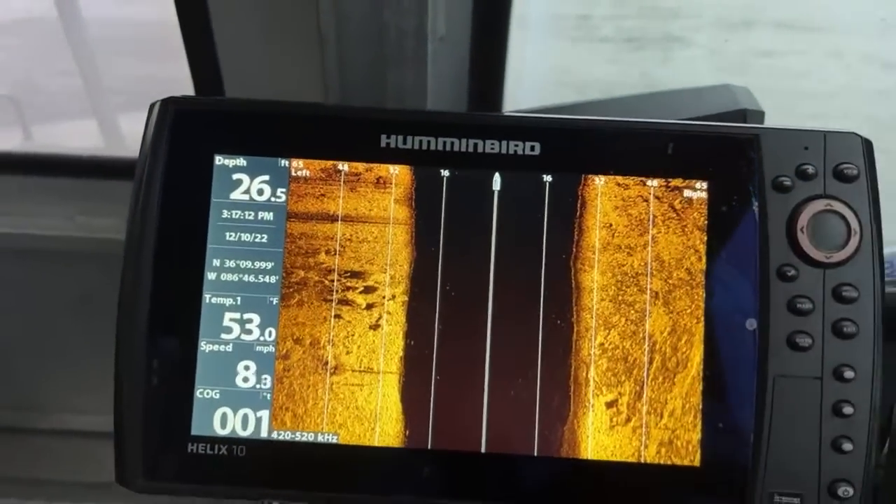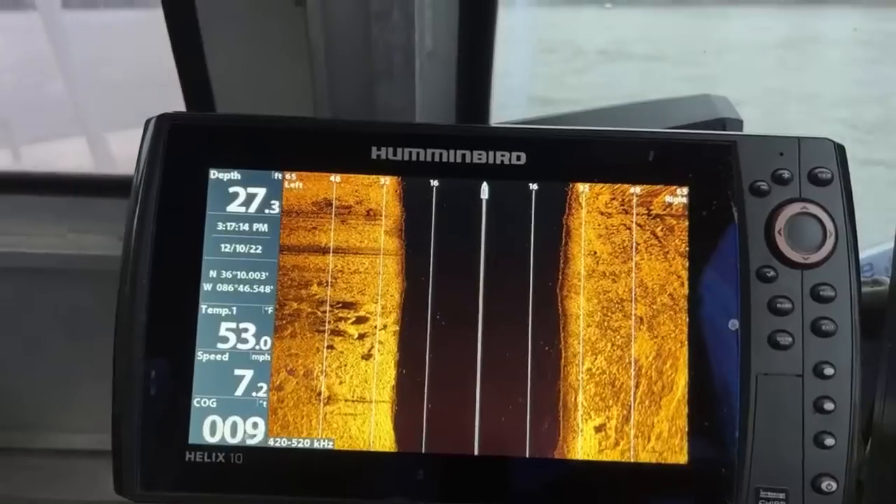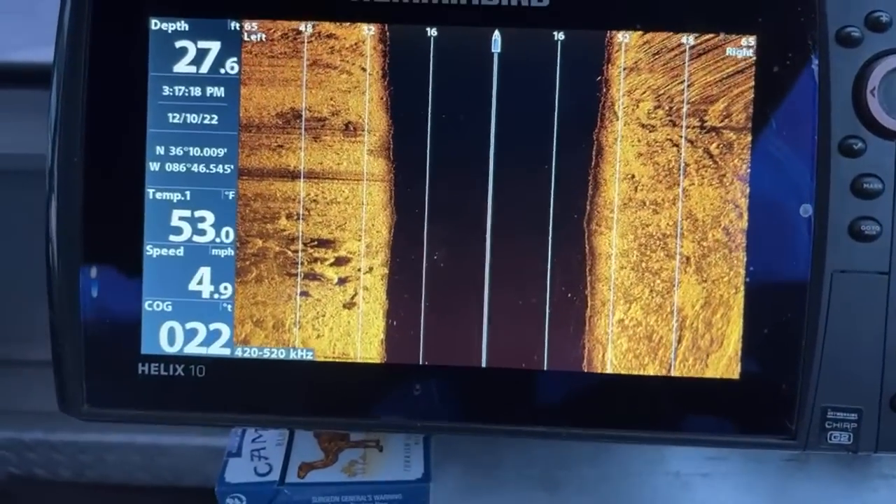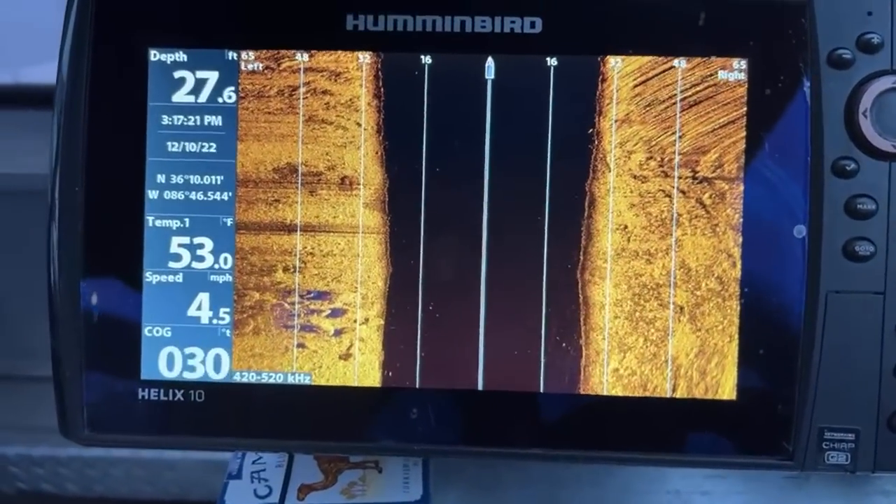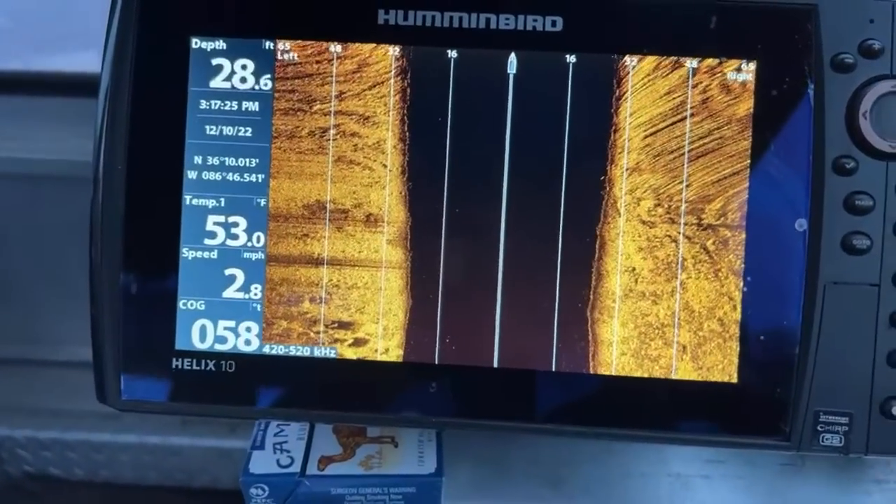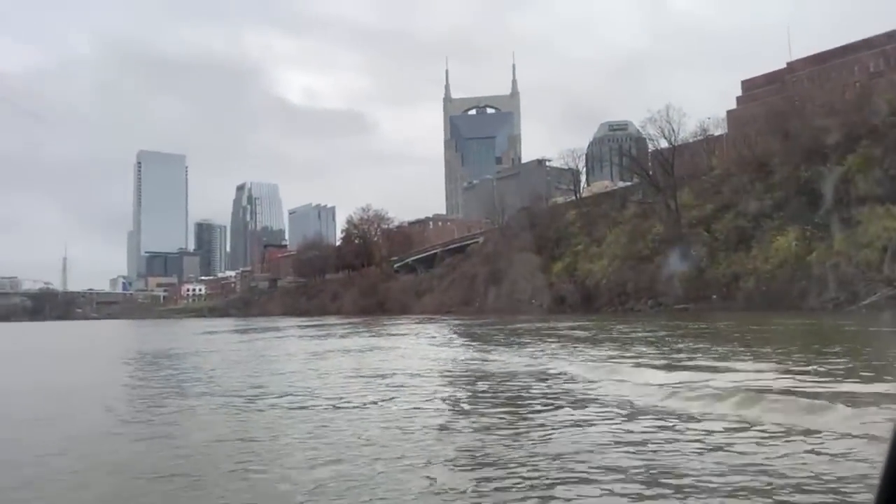I'm going to go back over what I just went over, because I just realized that I didn't go over that spot. So we're going to go back. You want to keep it at, like I said, 1.5 to 4. There is a walk bridge or a highway up there.